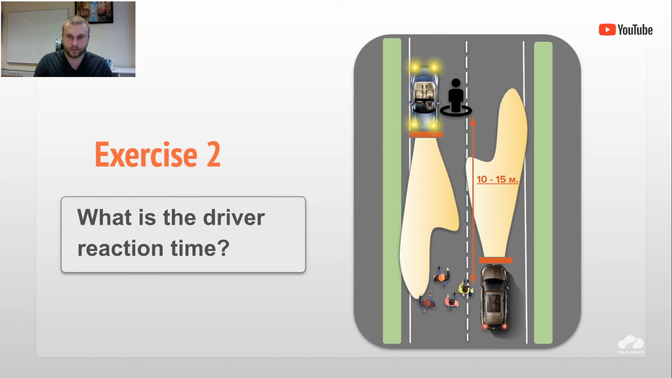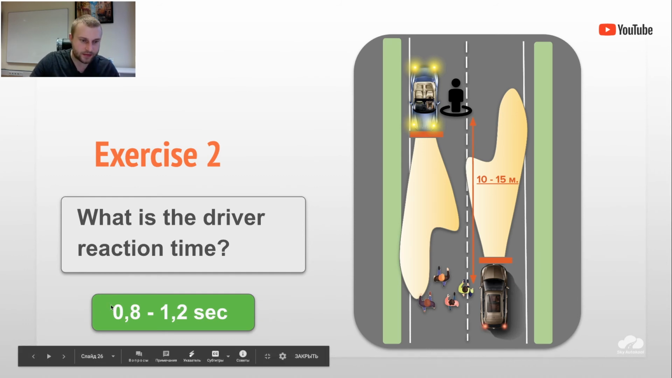So what is the driver reaction time? For example, if it's 50, it's usually like 10 or 15 meters. And in this case, we have reaction time from 0.8 till 1.2 seconds.